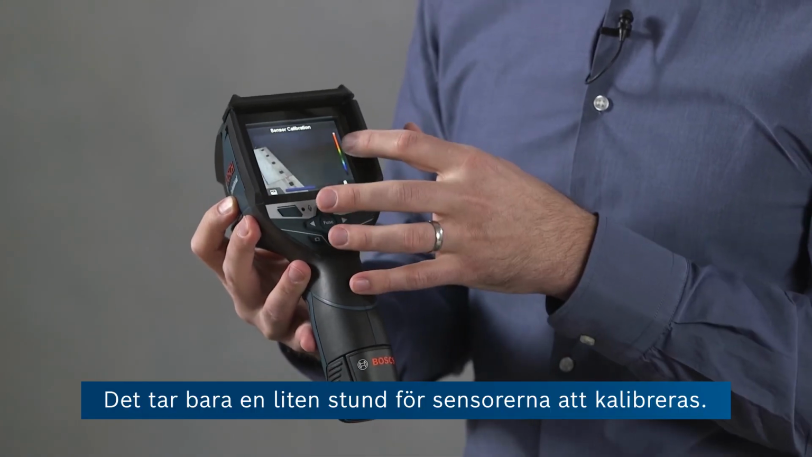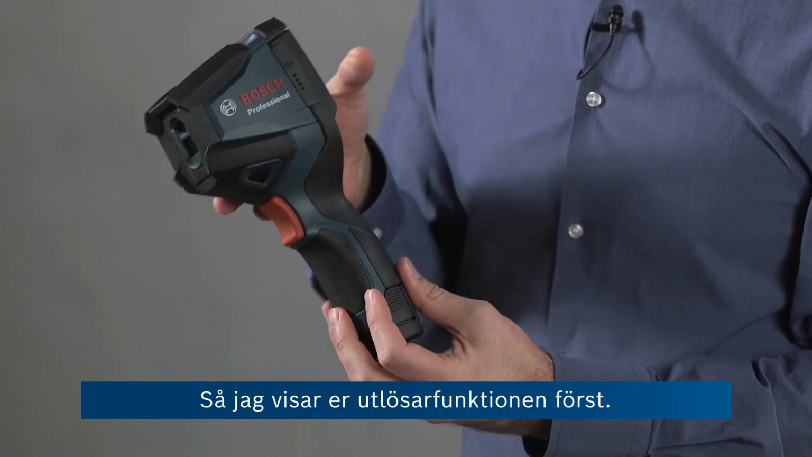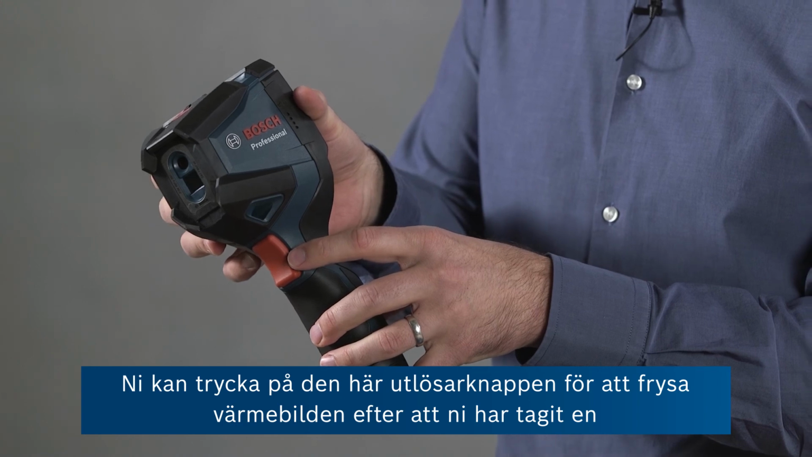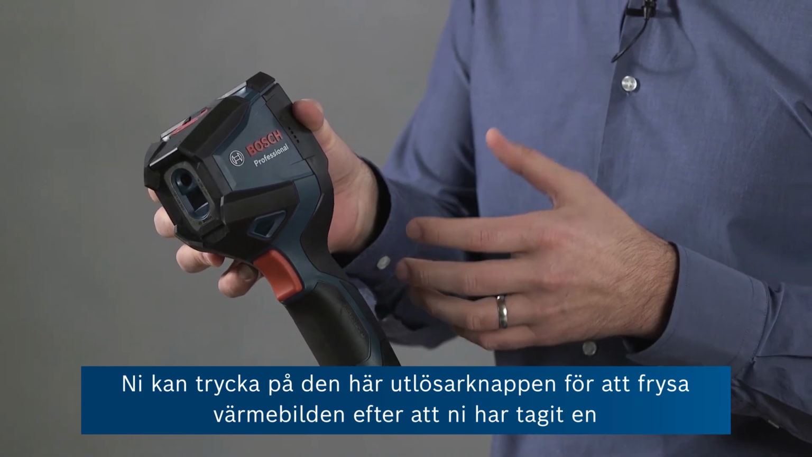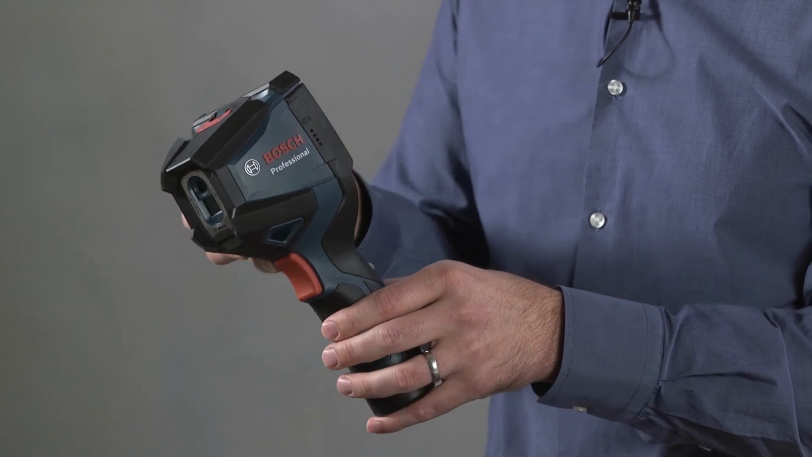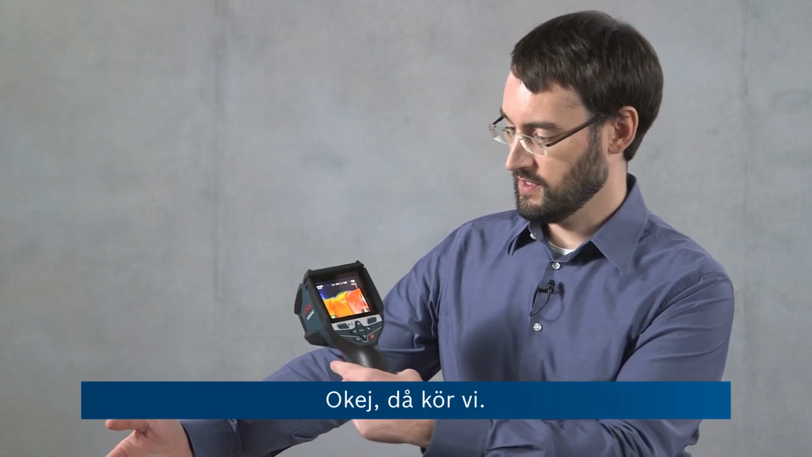It'll take a second for the sensors to calibrate, so I'll show you the trigger function first. This trigger button can be used to freeze the image once you've acquired the thermal image you actually want to take a picture of. So let's do this now.